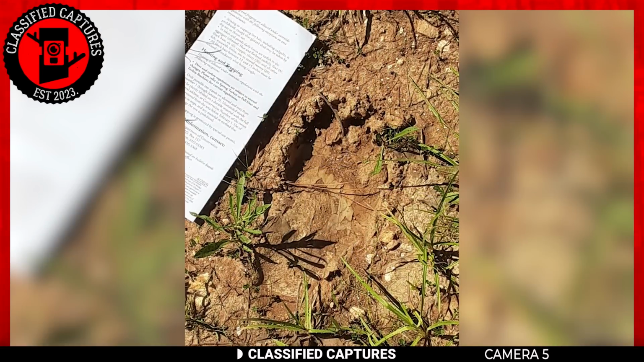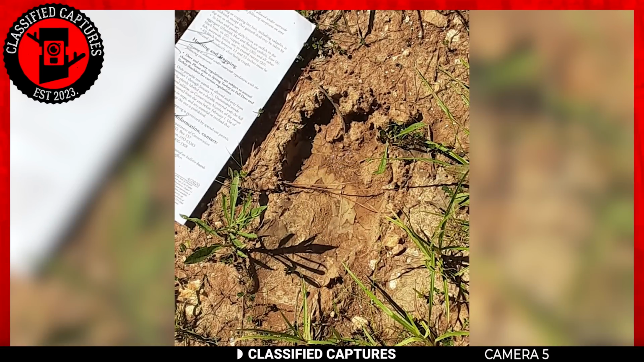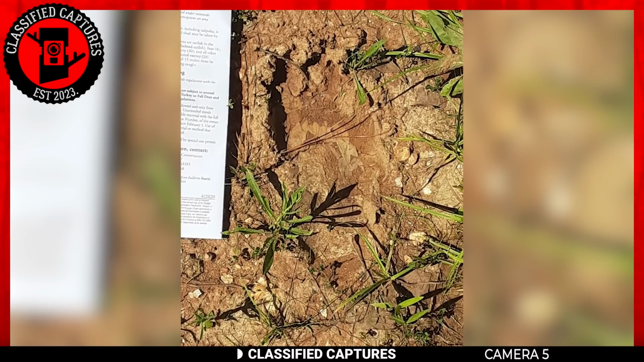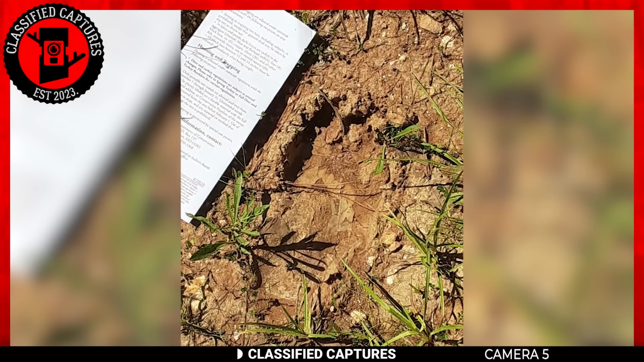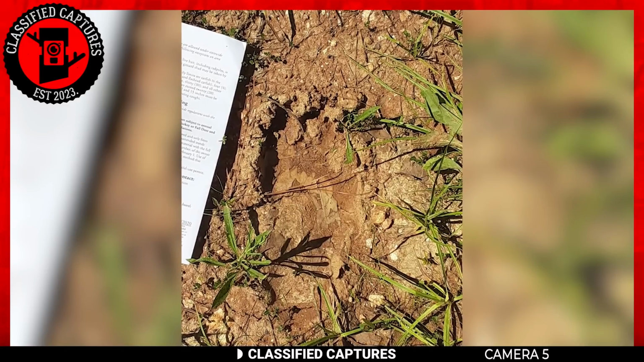Given the various reports of Bigfoot sightings and tracks surfacing from various parts of North America, including Missouri, I can't help but wonder if these creatures are up to something. Could they be plotting? Do we have to be worried? These are questions I can't seem to get out of my head. But what do you think of these discoveries?